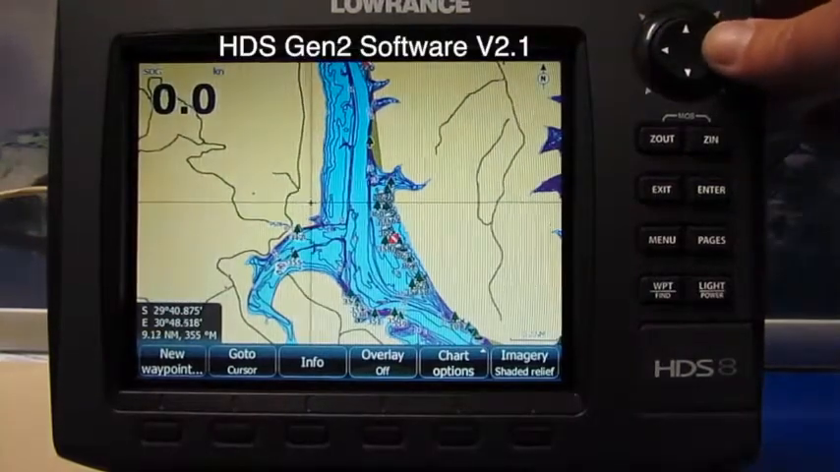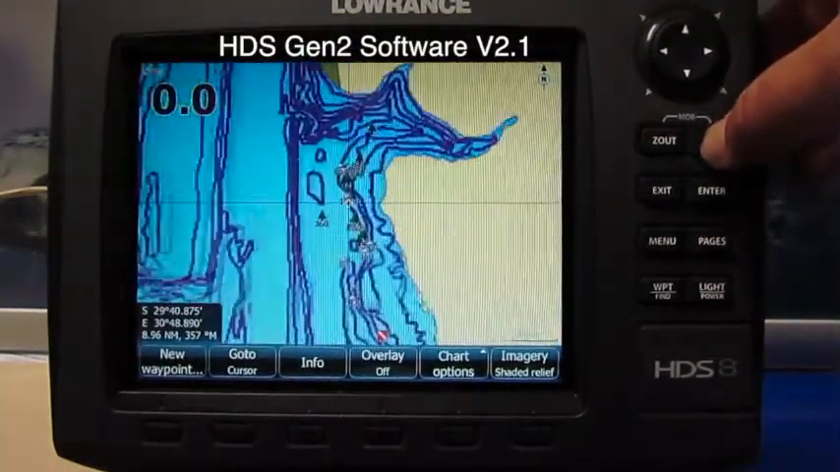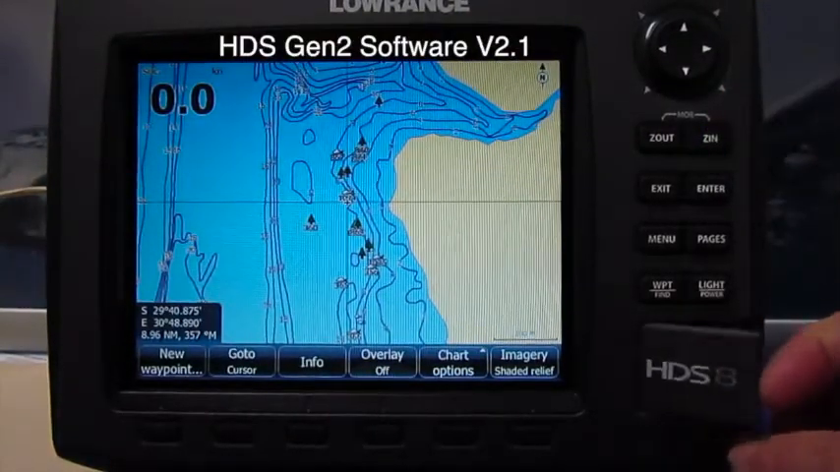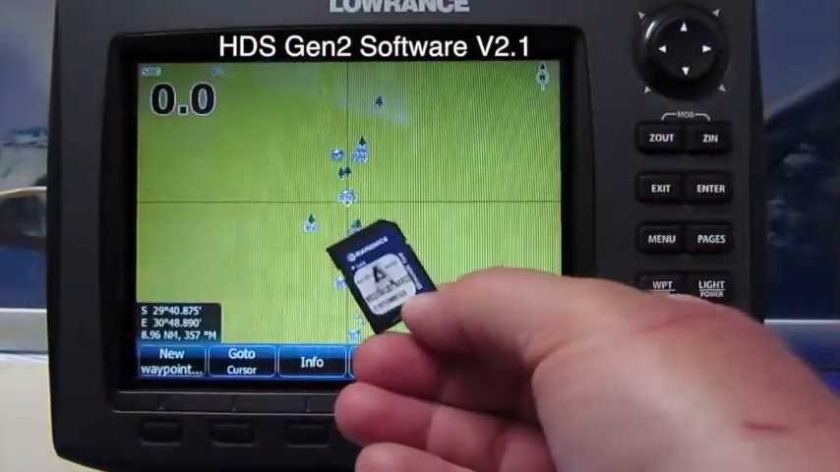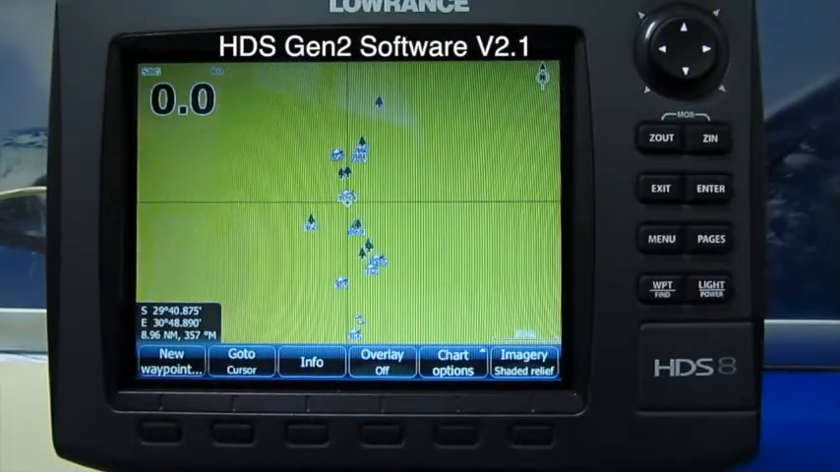Still very glitchy. But it does work. Let's remove the charts. Those were the Lawrence South Africa charts. We've removed those.